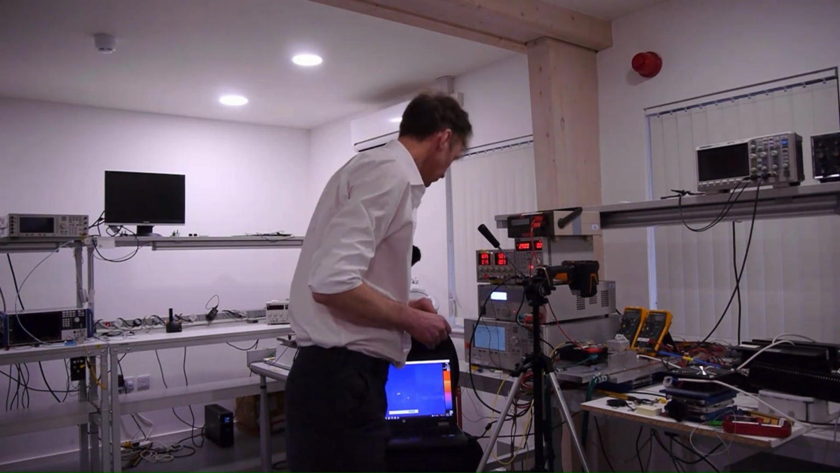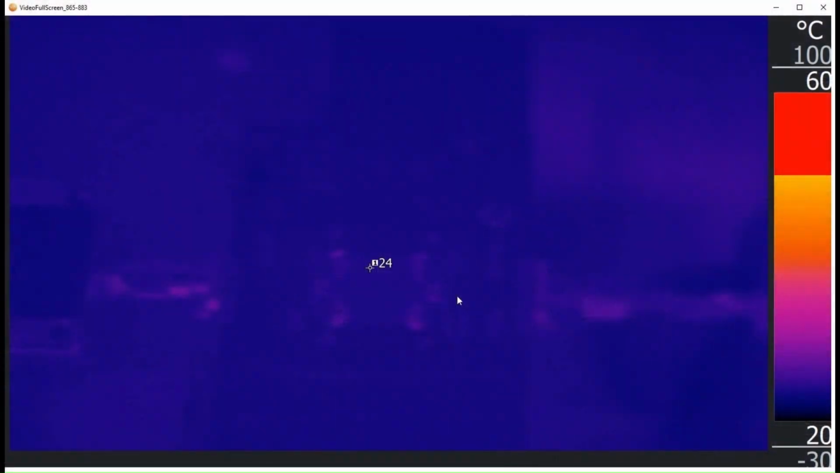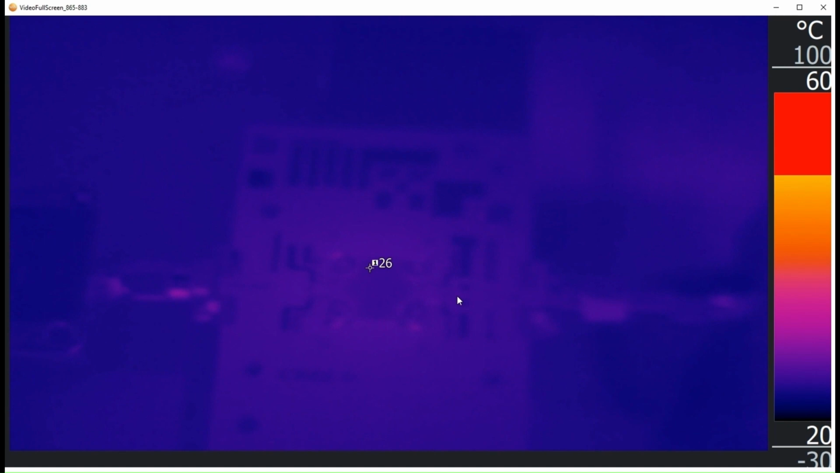So it's just warming up now with the quiescent power of around about 10 watts running. You can see the image is starting to increase in temperature. The dark areas on the image are the metal areas, which are acting as reflectors.